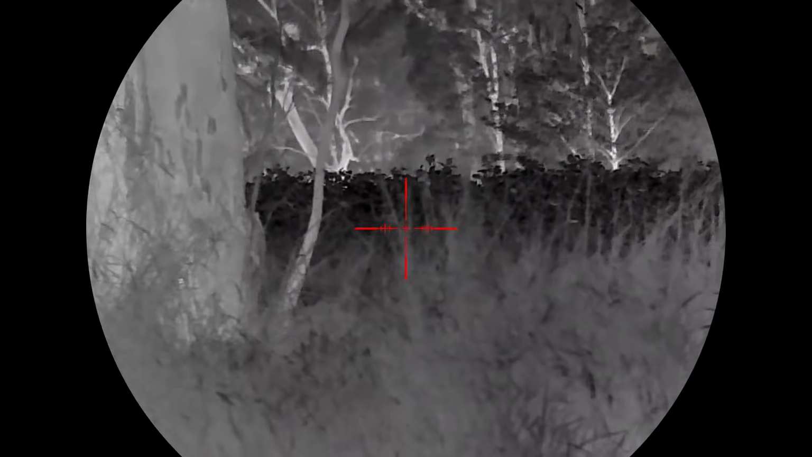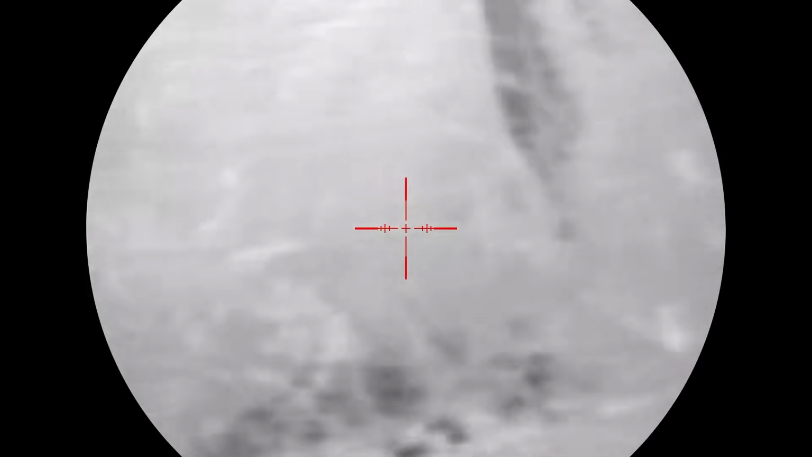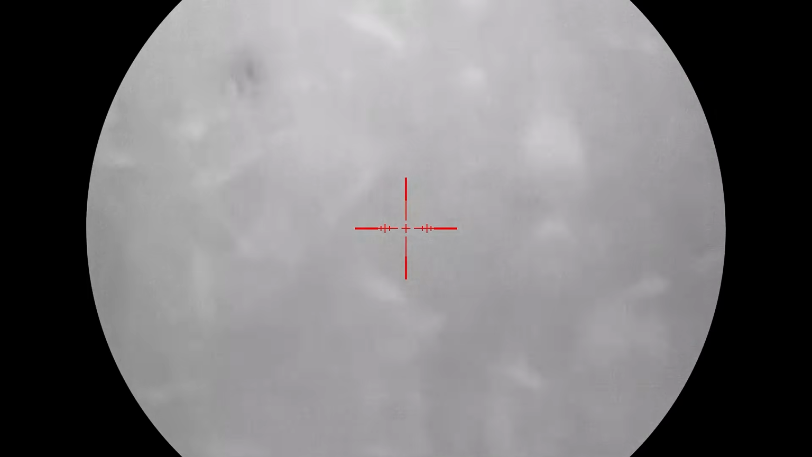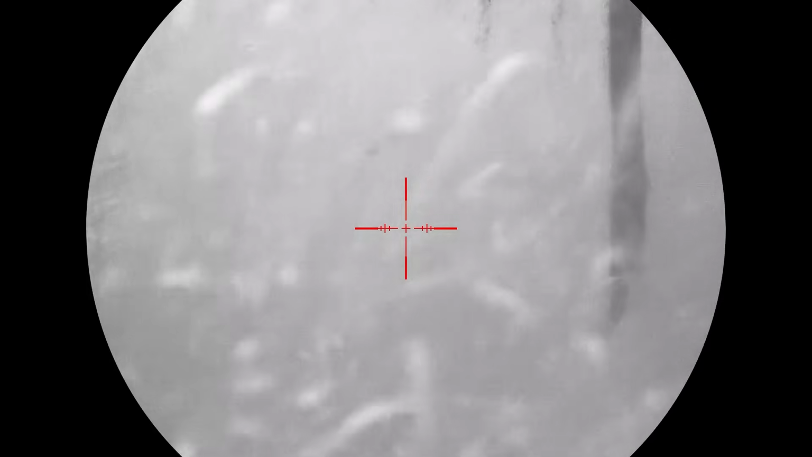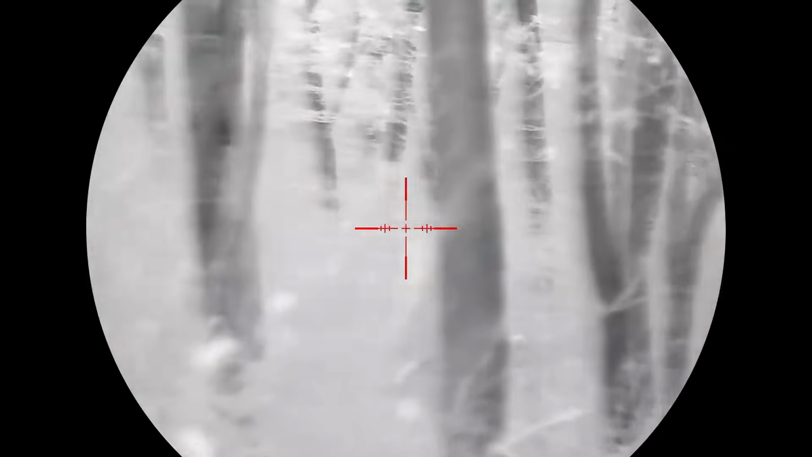Just gonna try the next colour. So that's black hot. That was a wallaby that we just saw jump off